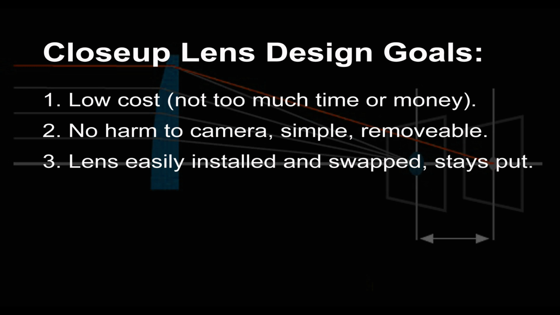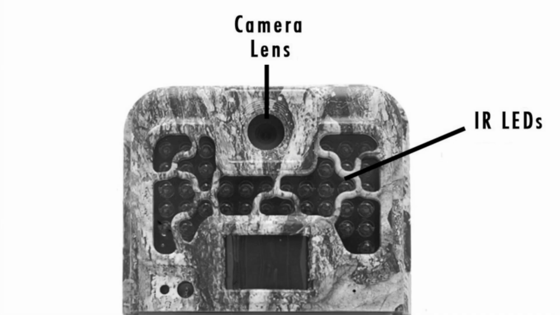I may want to put it underneath a porch or underneath a tool shed, and I want to get closer focus. So I might want to be able to swap these corrective lenses out fairly easily. And then there's a mechanical issue.